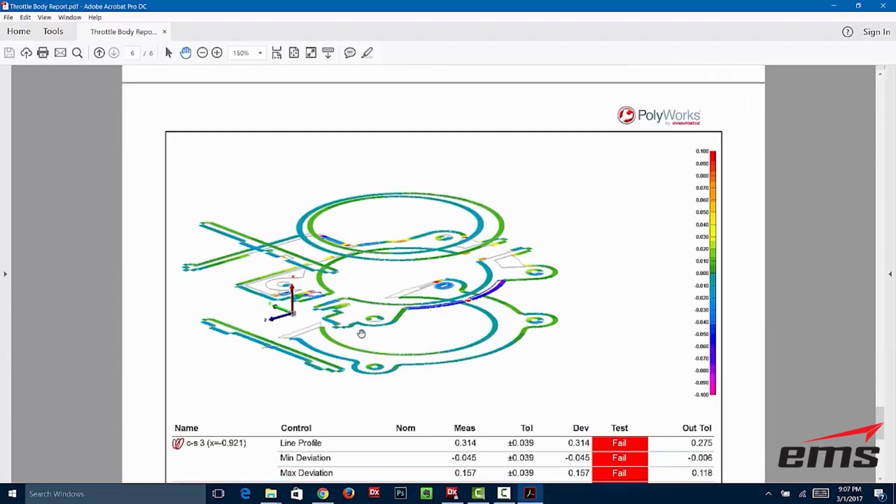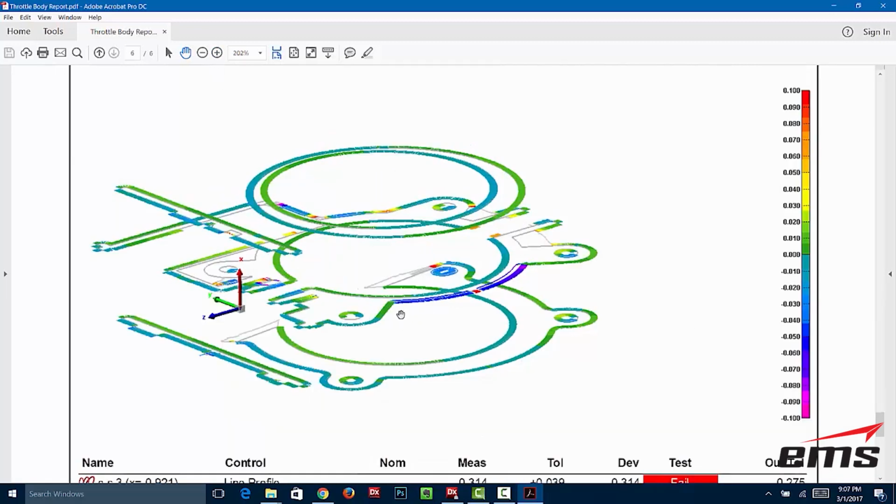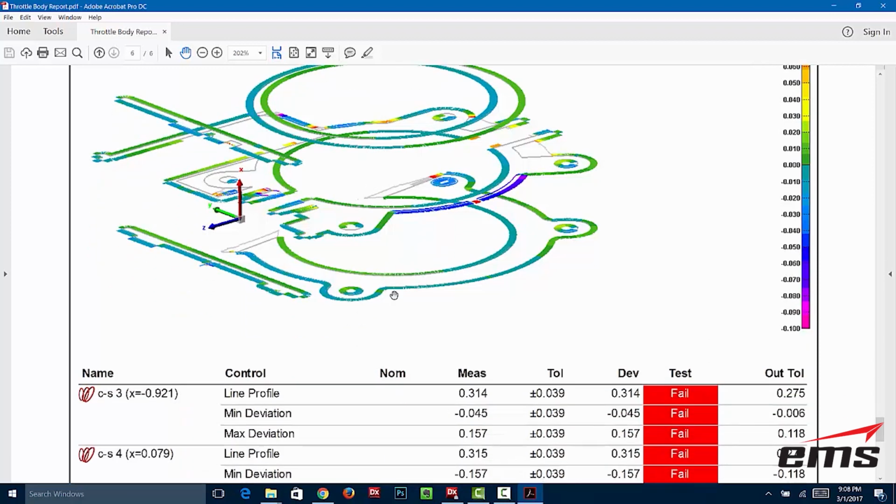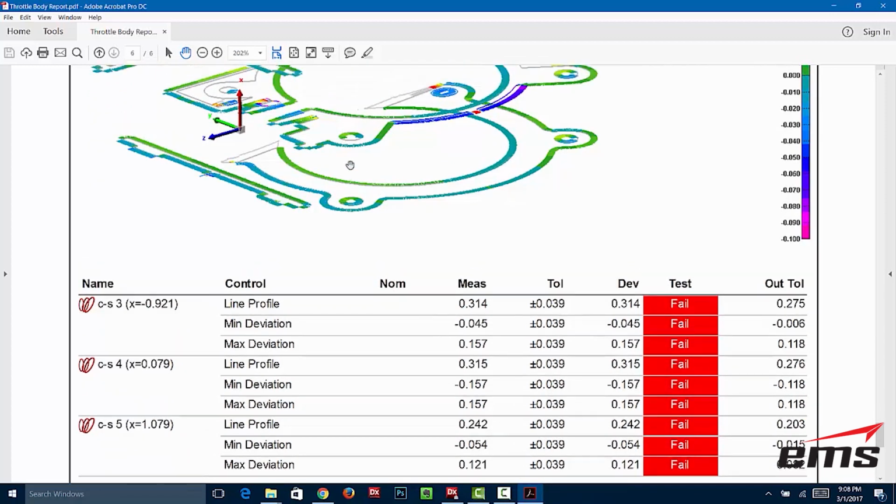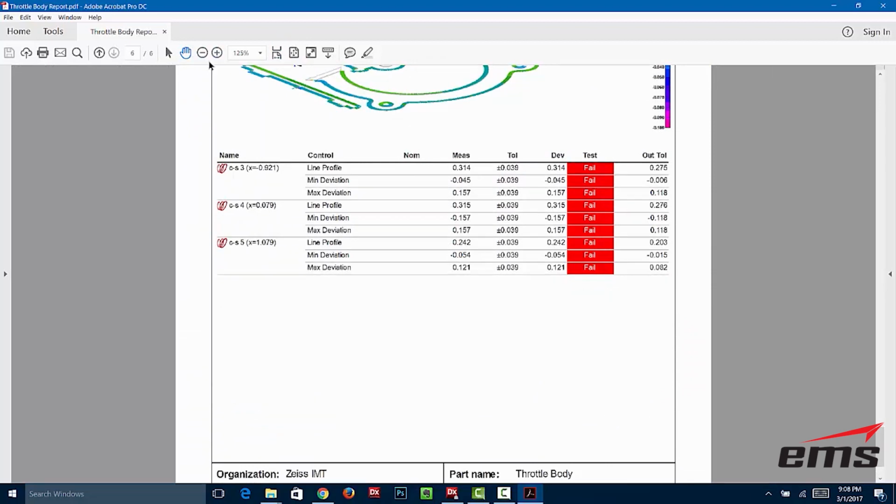This is a nice feature where you can cut sections through the part, and then you get color coding as well. We call these a whisker plot. A little bit hard to see here, but these whiskers represent those different sections cut. You can see the different gradients: yellow would be going out of tolerance towards red one way, and blue towards purple the other way. So you can actually cut sections through the part and take a look at it. You have some very powerful inspection features here with PolyWorks.